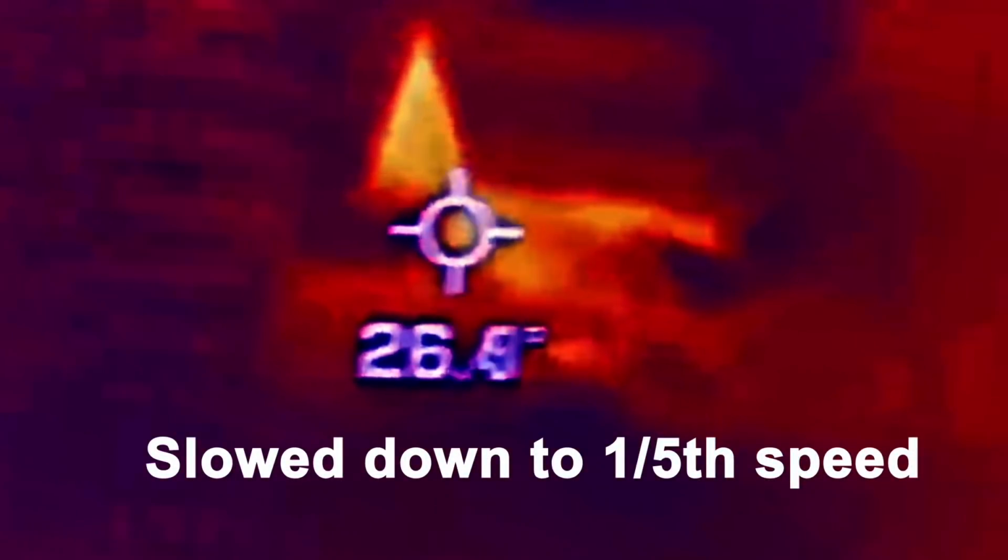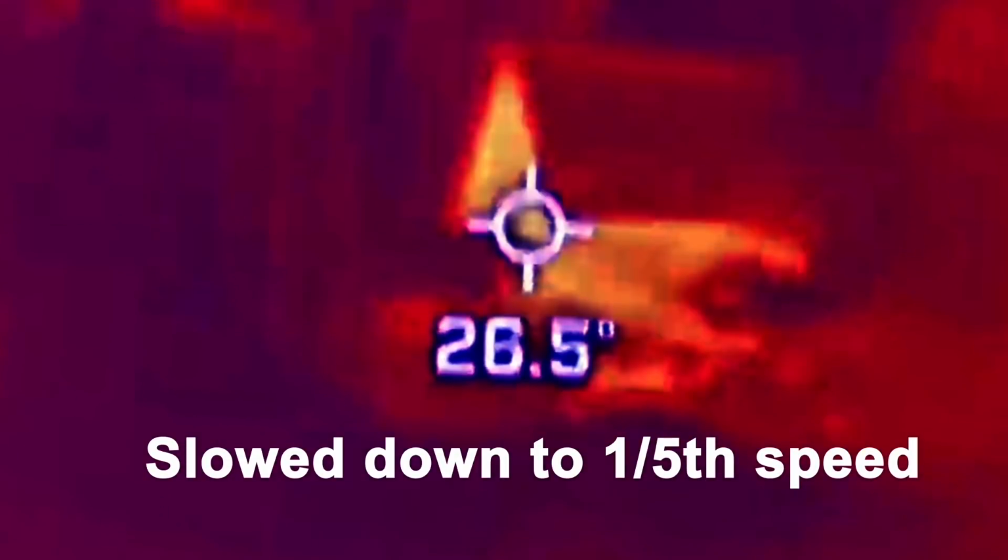Here we're going to see it in slow motion again as the camera sweeps over, and 26.8 looks like the hottest temperature, and that's about 80 degrees. If it was a person, it would be warmer than that. Especially if it's a warm night and it's like 75 degrees outside, people are going to put off a hotter heat signature than 80 degrees. So that's just my theory on this.